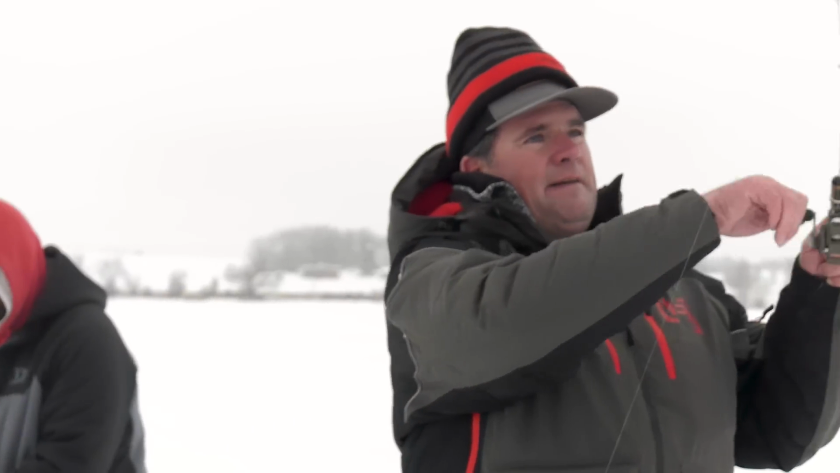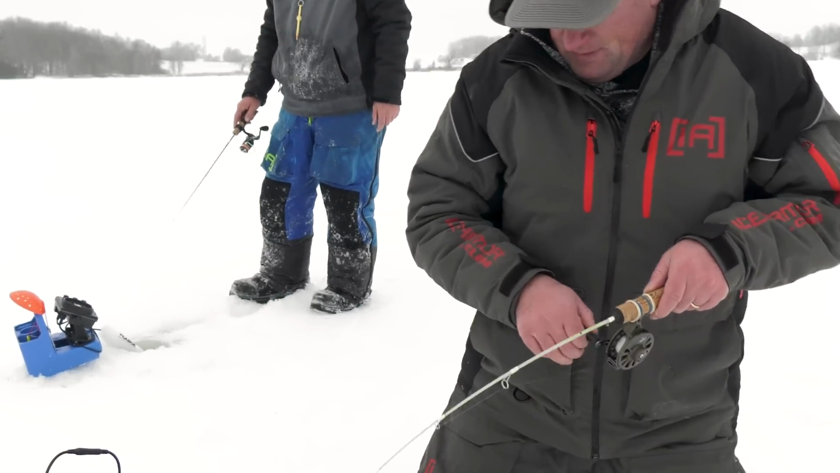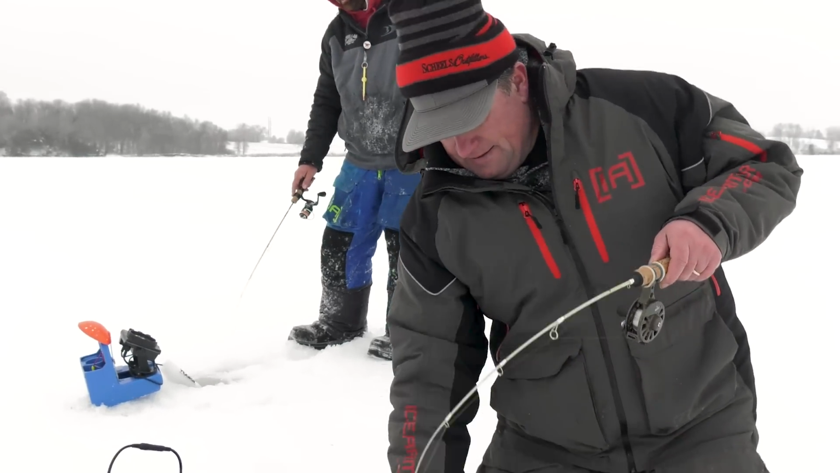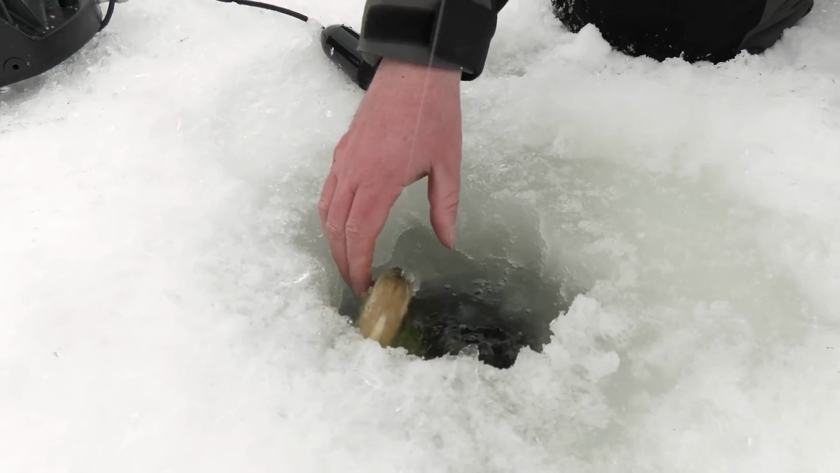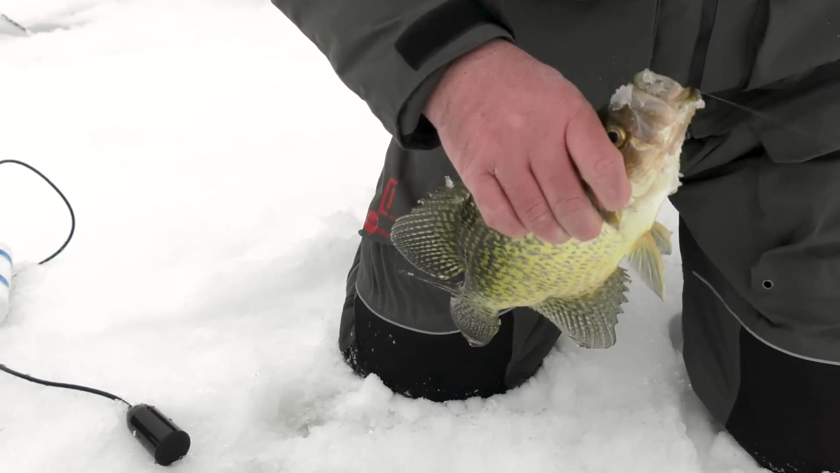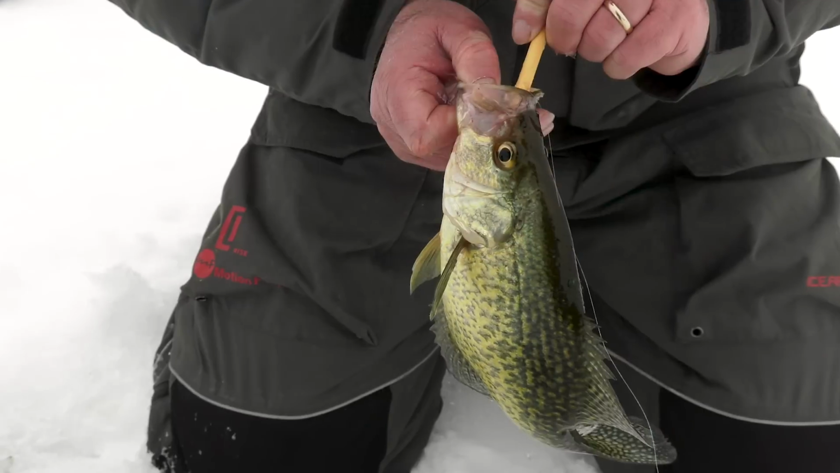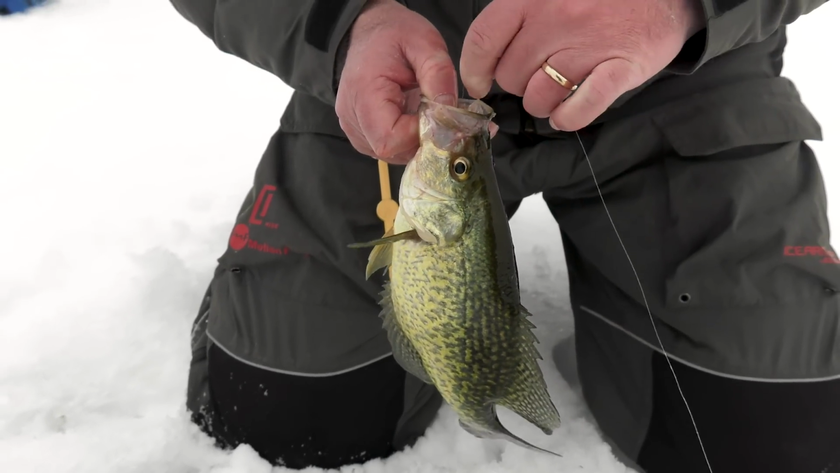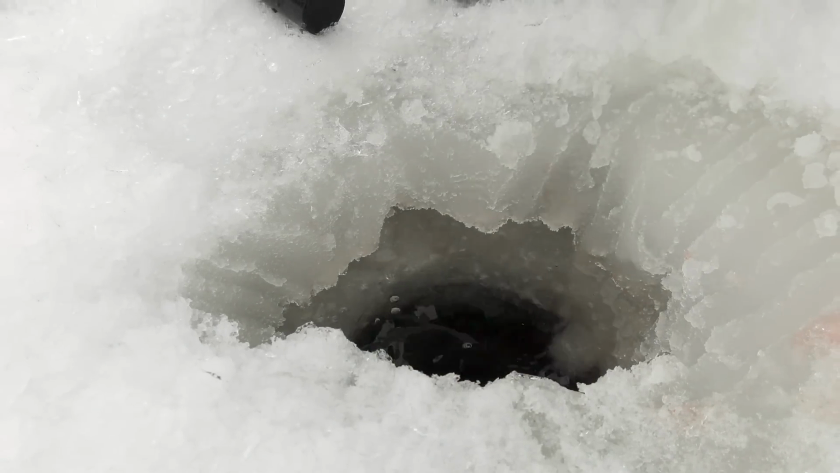There he is. Love it when crappies dig. Oh yeah, look at there. There you go, that one's a better one. That fish just ate that pinhead minnow. Look at that. Hardly see it. There we go. There she goes.